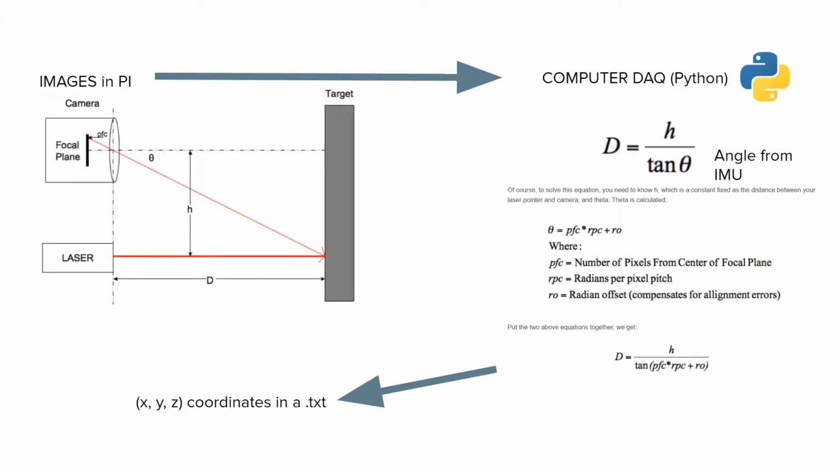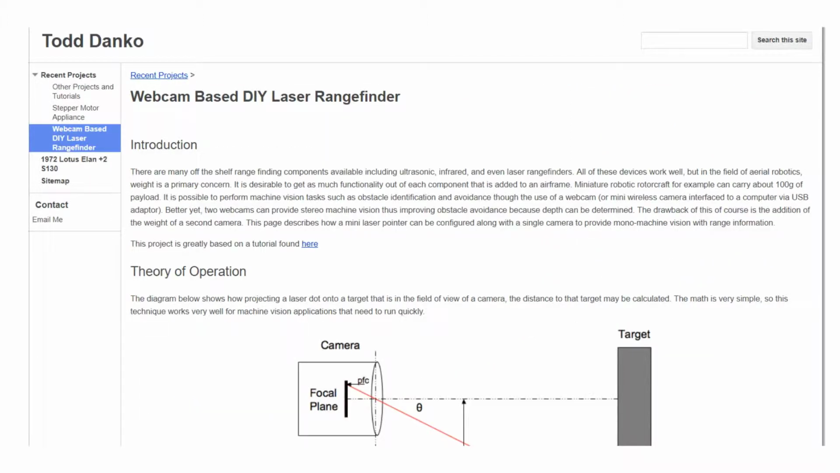This geometrical triangulation method using a Raspberry Pi and OpenCV is very concisely explained by Todd Danko. The link to his website and this page is in the description. Before I could go onto campus to scan my object, I had to calibrate my sensor.